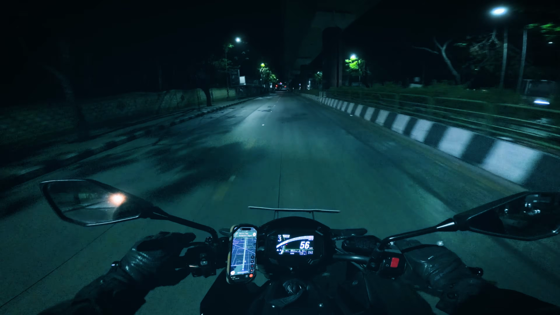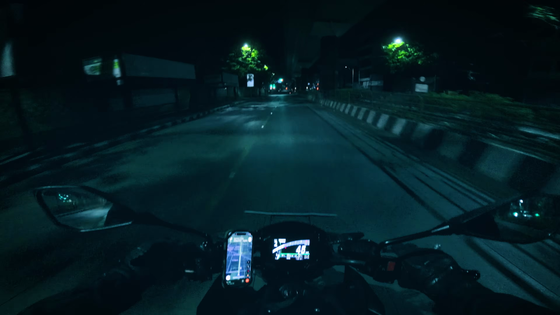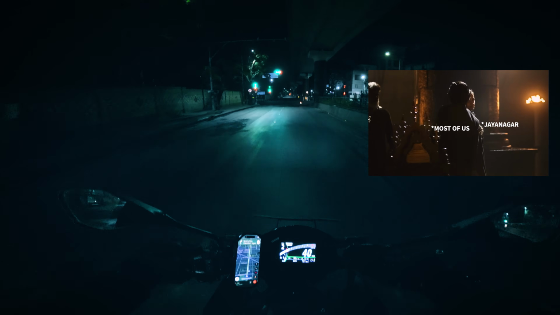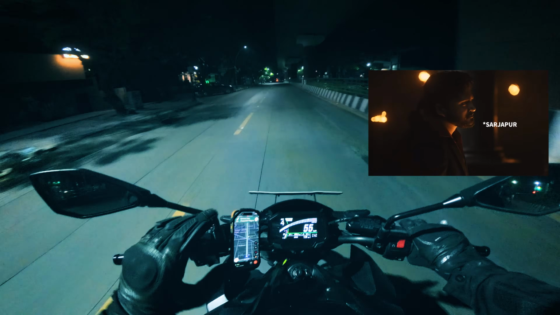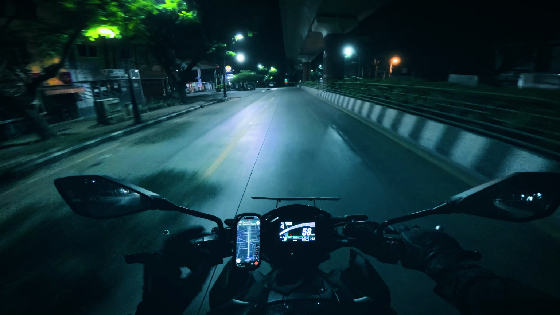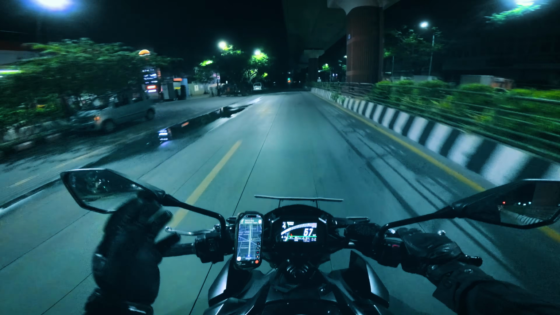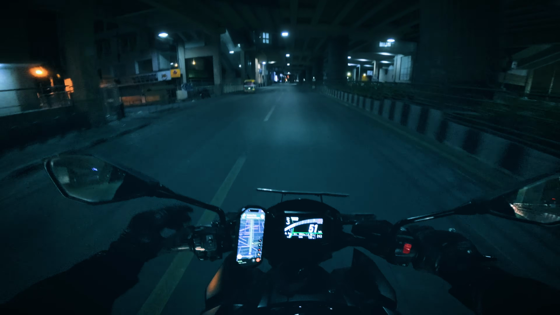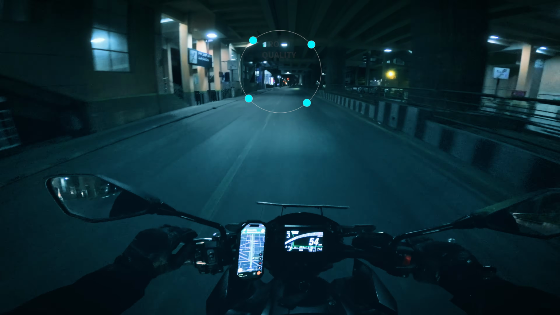Man, Jayanagar is a mood. It is one of those places in Bangalore that is still looking like Bangalore and feels like Bangalore. It's all green. It's well thought out. There are parallel roads on both the sides. There are petrol pumps. There are eateries. I think as far as road quality is concerned, I would definitely give this place a 7 on 10.